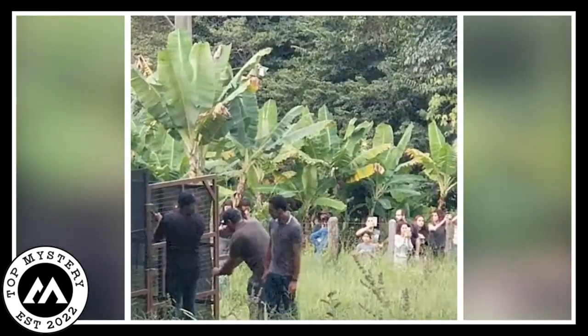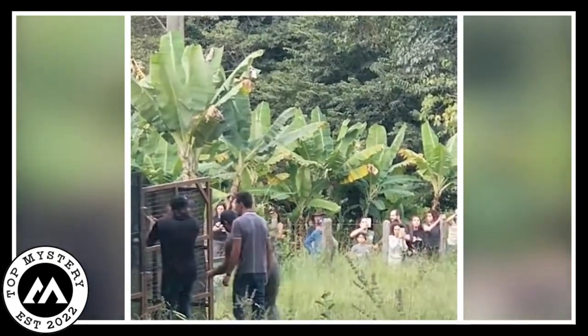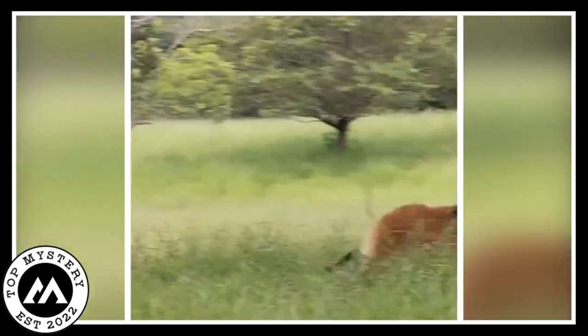Word spread quickly, and a curious crowd gathered to witness the unfolding story. Eyes widened with joy as the old animal emerged into the open world, stretching his limbs for the first time in ages.